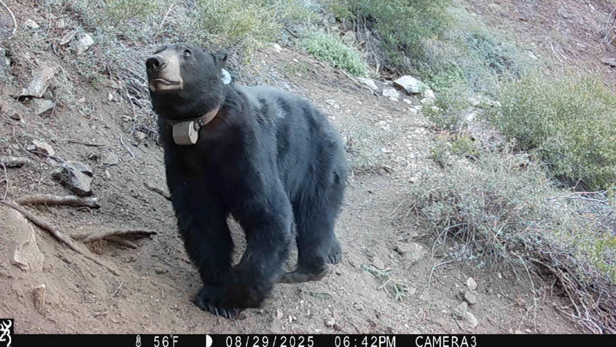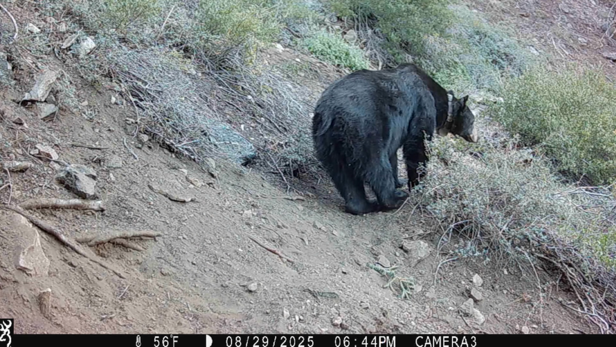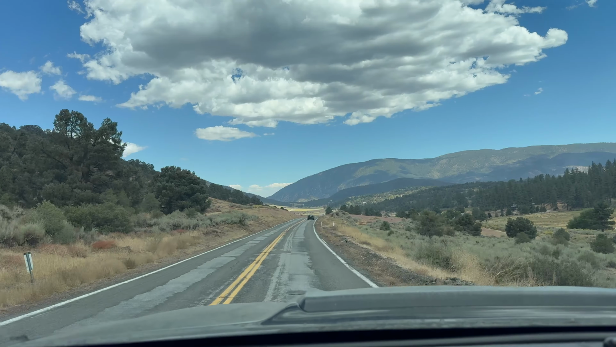Here's Gator again, rolling through one day before I was sitting on the spot. Split ear's still around, but haven't seen the 4x4.